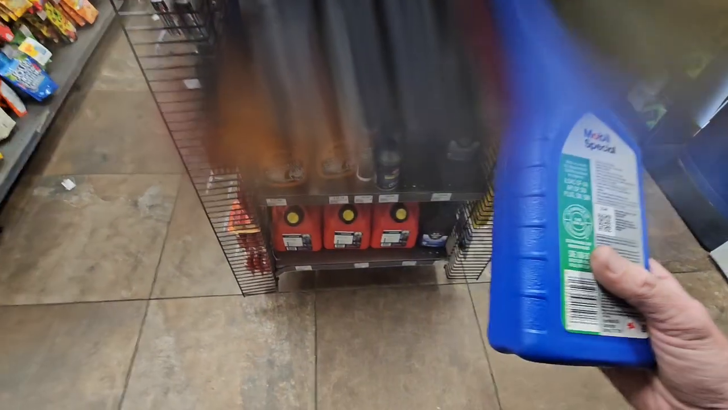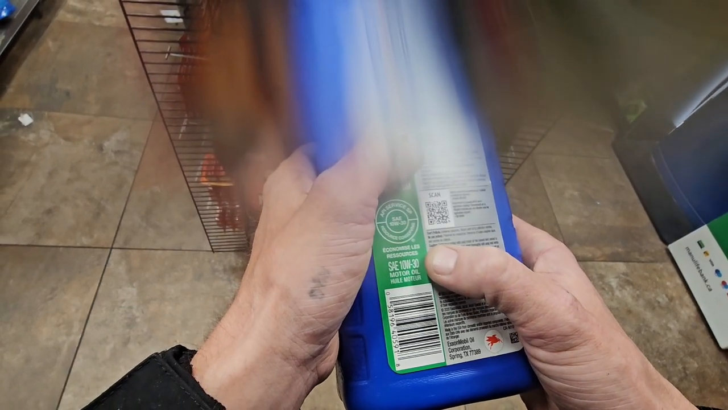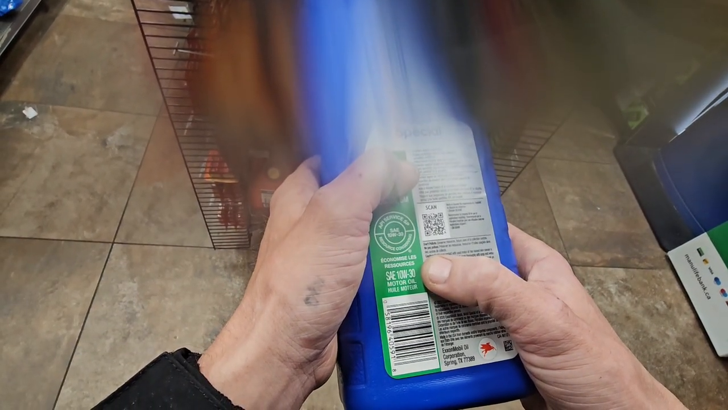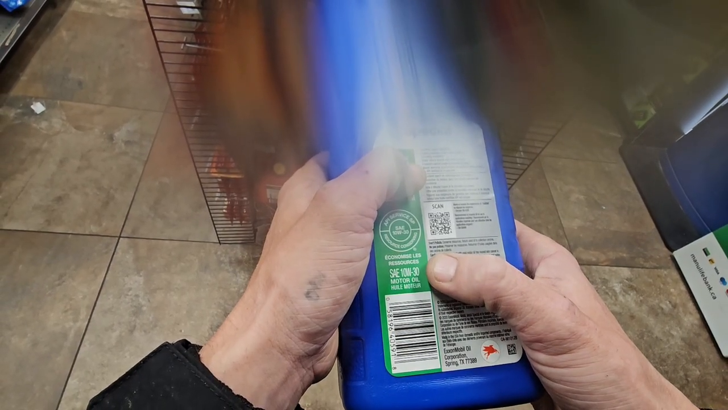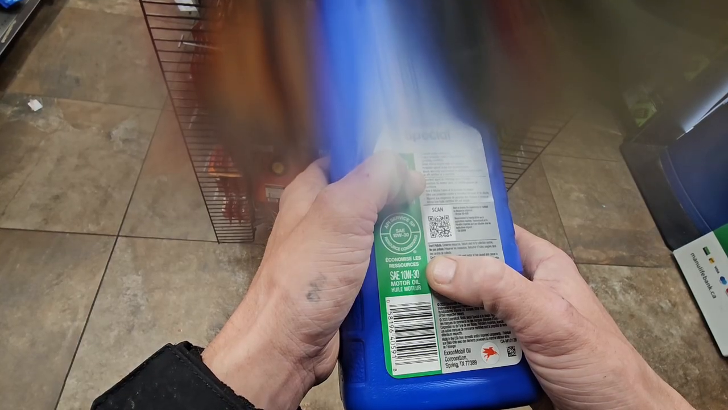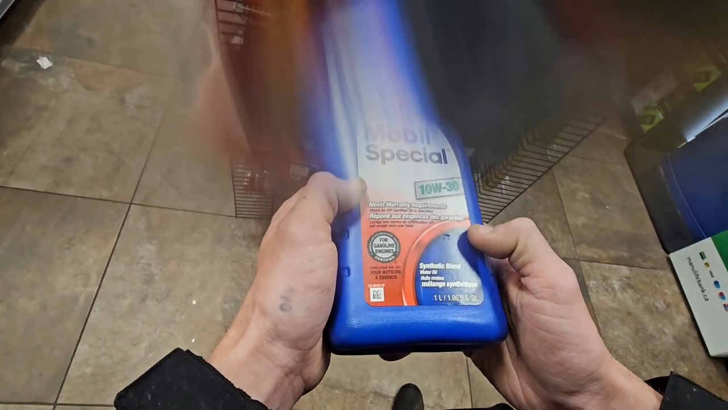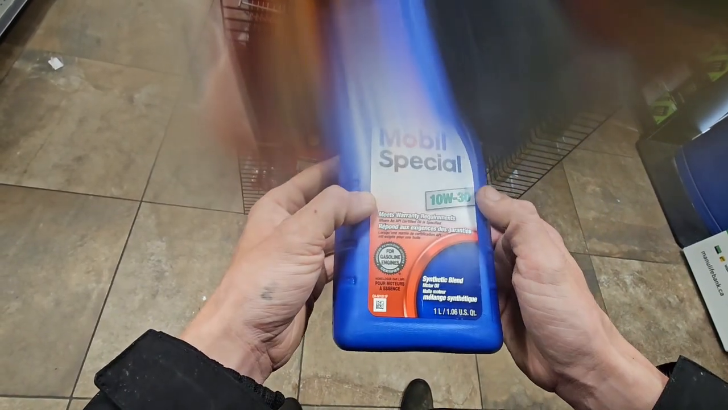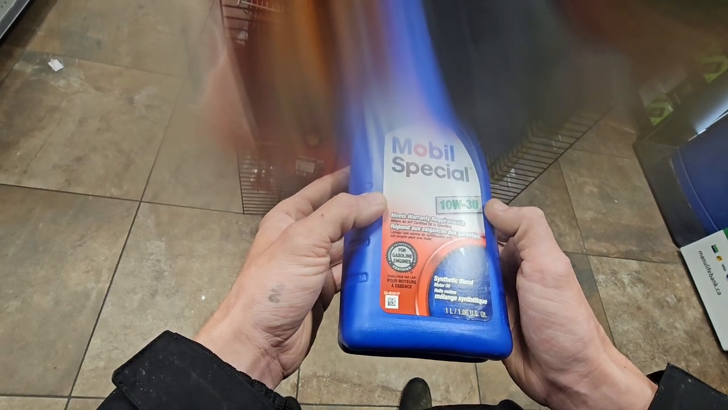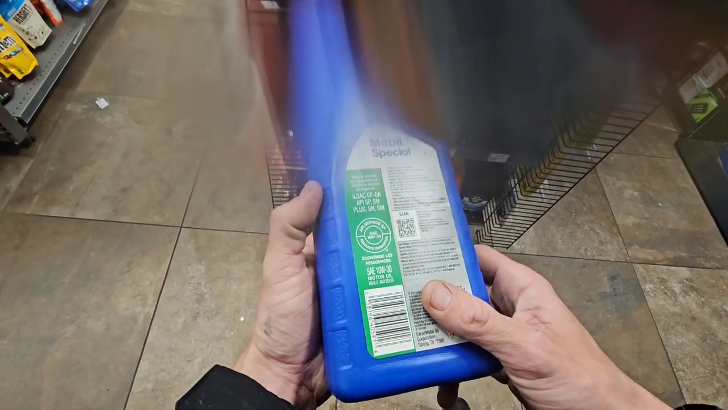It doesn't really matter as long as it's 10W30. I should have went with the other one though. It's like a cheaper brand. I don't know.